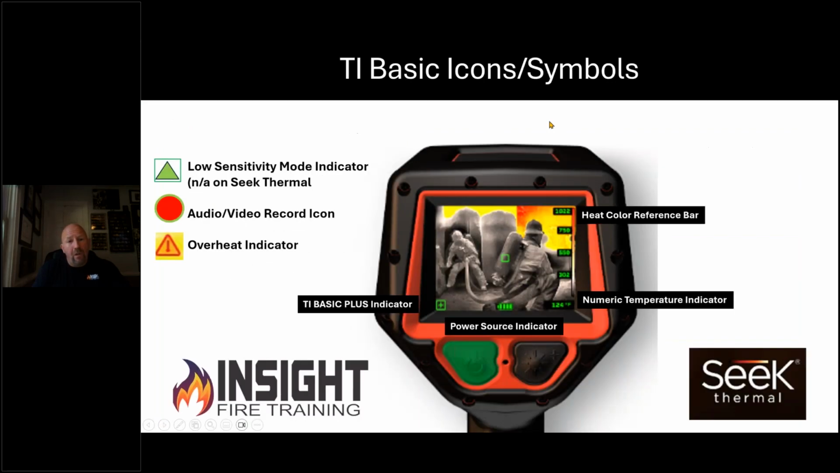When we look at those icons and symbols that TI Basic talks about in Chapter 6 of NFPA 1801, you'll see on the Seek Attack Pro here, we have a few of those indicators, but not all of them. We have the power source indicator, which is your battery bar. A minimum should be 25% per bar at a minimum of two hours of battery life. Well, the newer cameras are going 6 to 8 hours, such as the Seek.